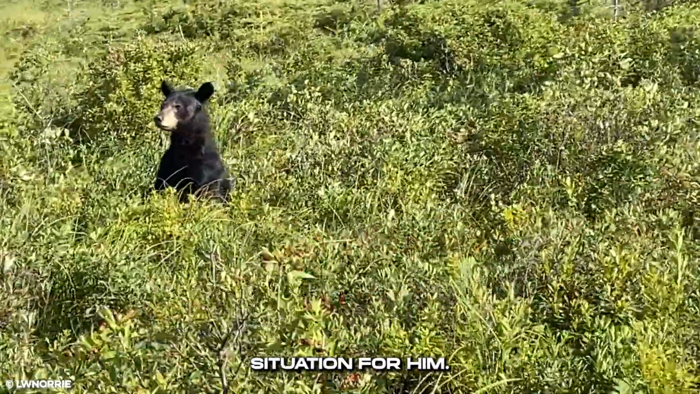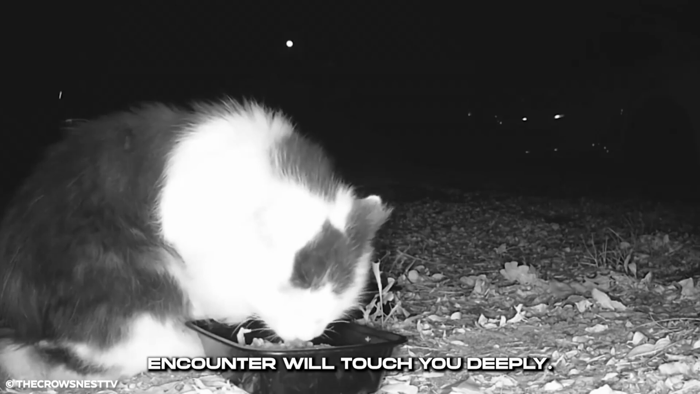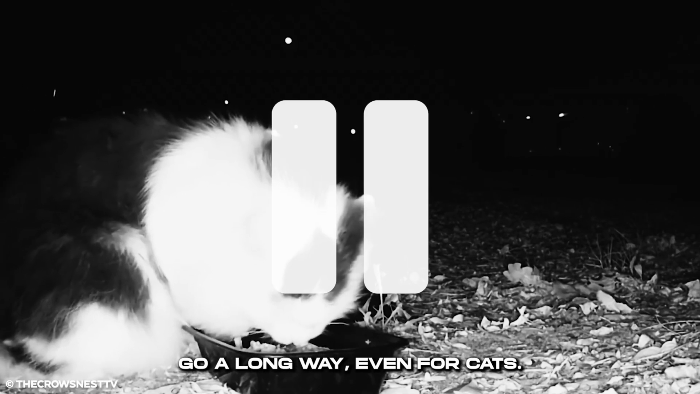The beast then sits upright, revealing it to be a black bear. This is a dangerous situation for him. This beautiful yet strange encounter will touch you deeply. It shows that kindness can go a long way even for cats.